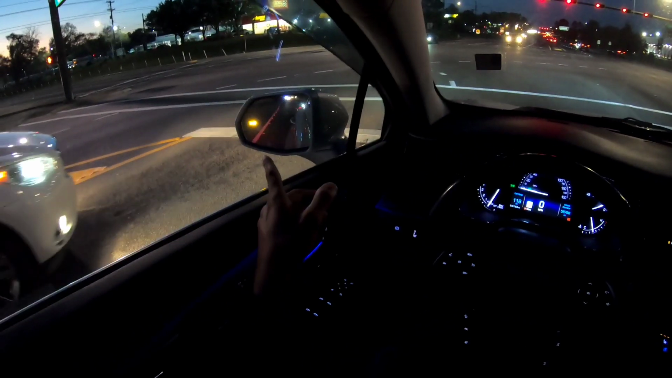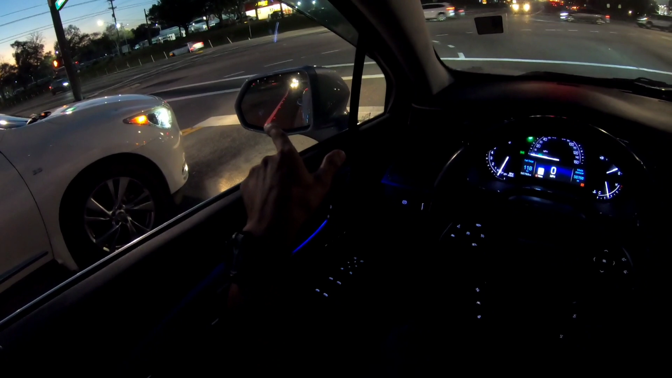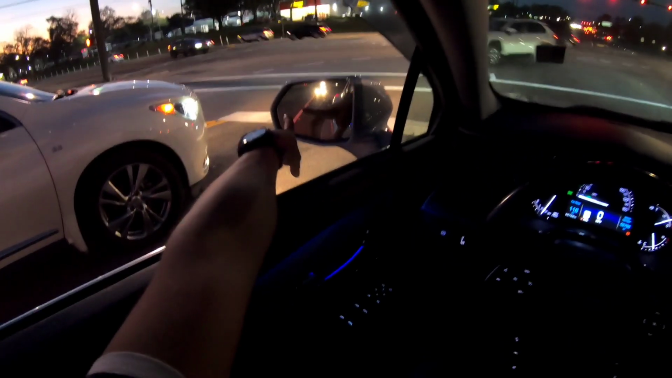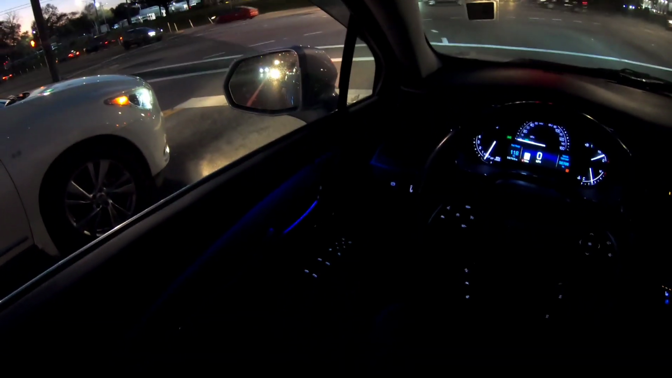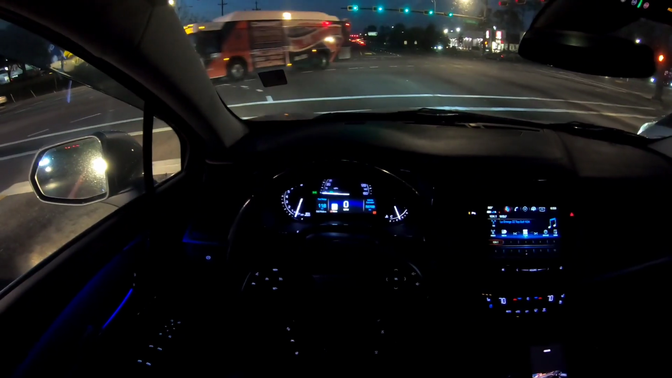It does have blind spot monitoring in the mirrors, as you guys can see right there. When this car pulled up, the little arrow down in the mirror, I'll point to it real quick. So right here, you have blind spot monitoring. Good touches here. One touch auto up and down on the front two windows, and then manual in the back. Nice touches. So here we go.